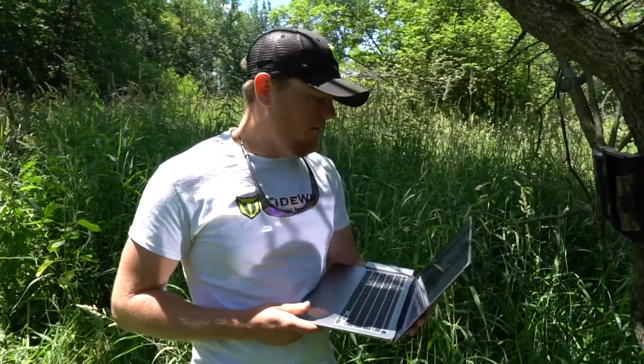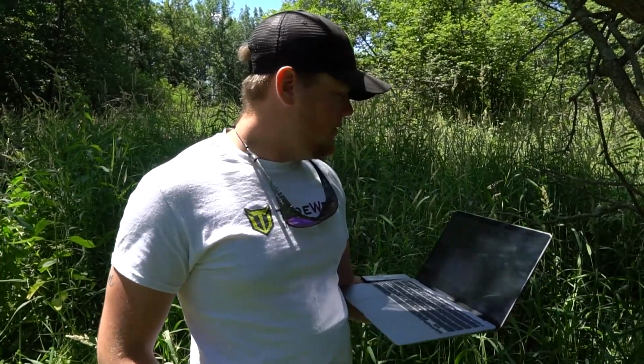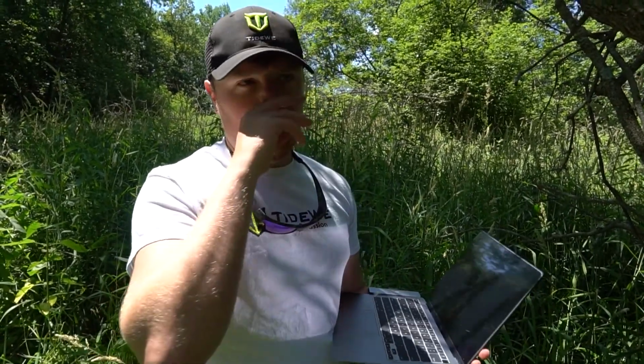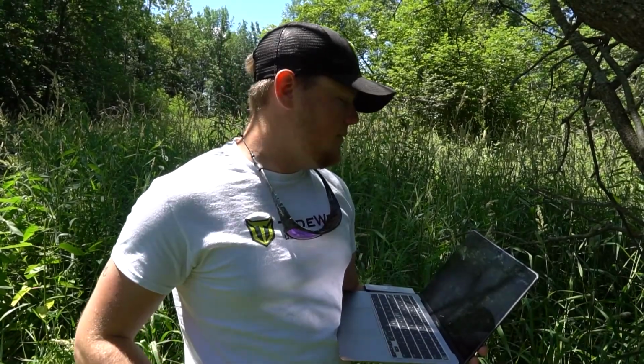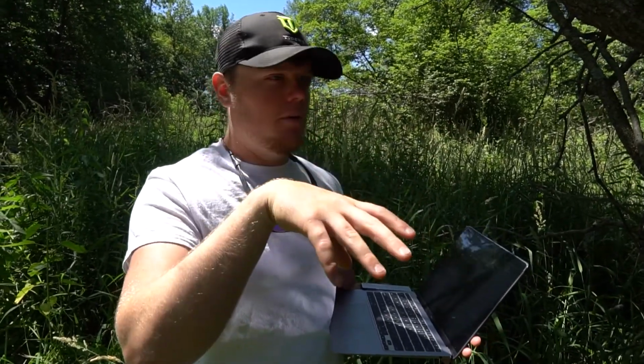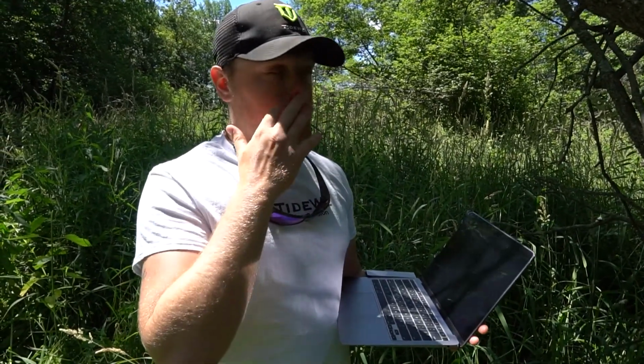Almost done transferring photos. We got 11 gigabytes of pictures downloading to the computer right now, and then we'll be good. We'll go to the next camera. If you guys remember the next two that I hung from that previous video, one's kind of next to the tree stand that I got set up, and then I had another one set up a little further to the north, basically on a deer trail that was cutting through back there. So we're gonna check both of those.